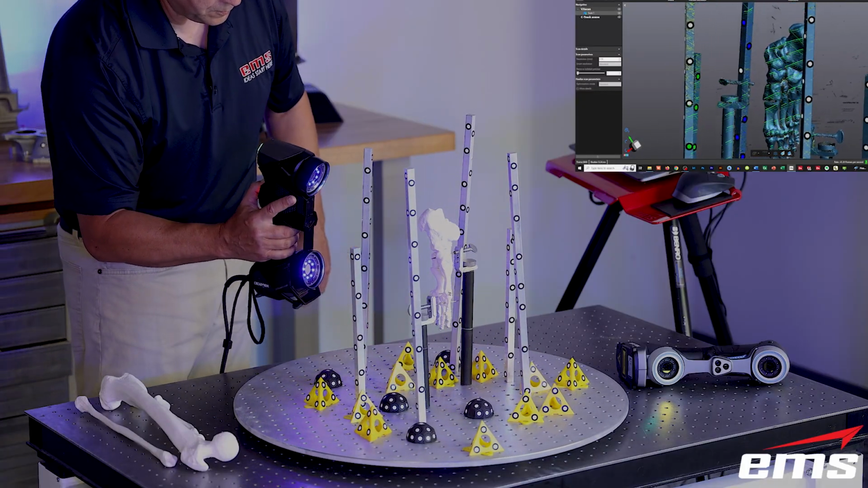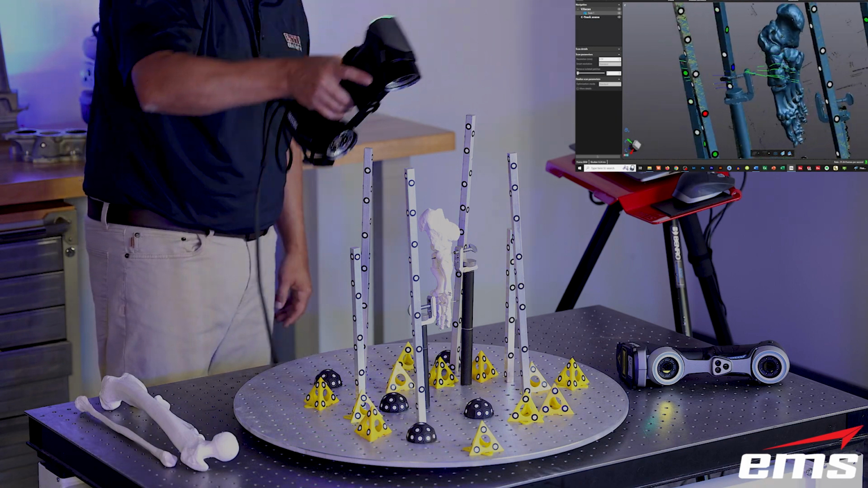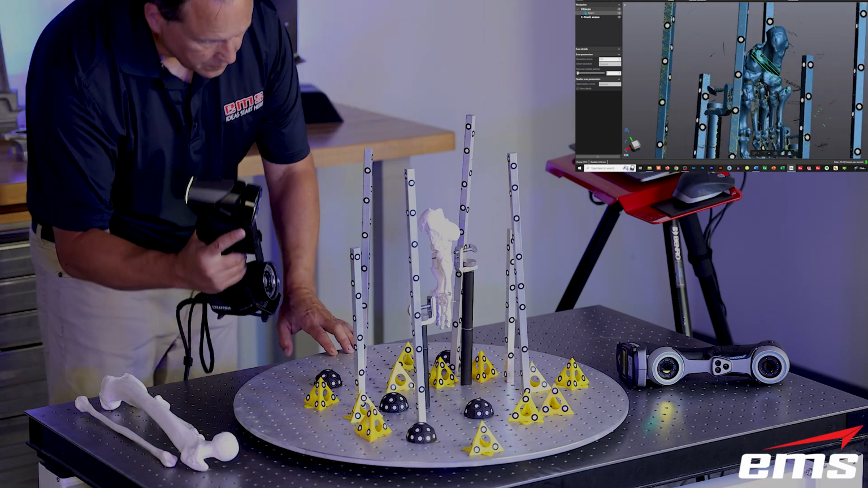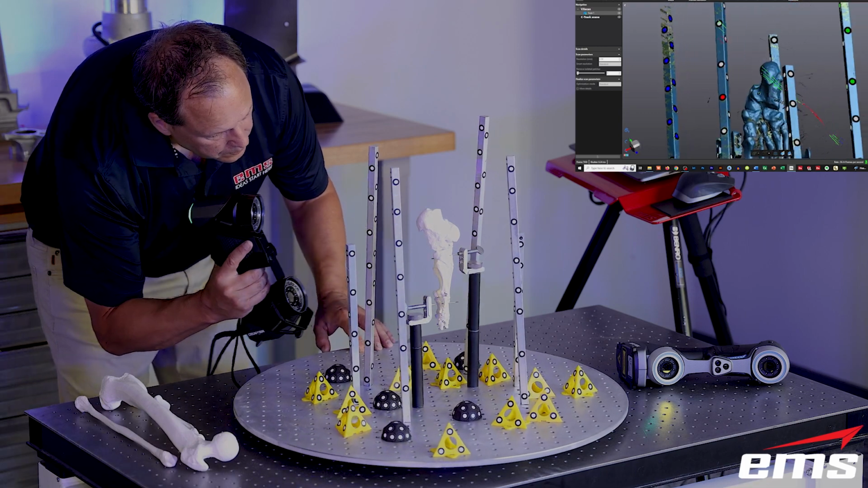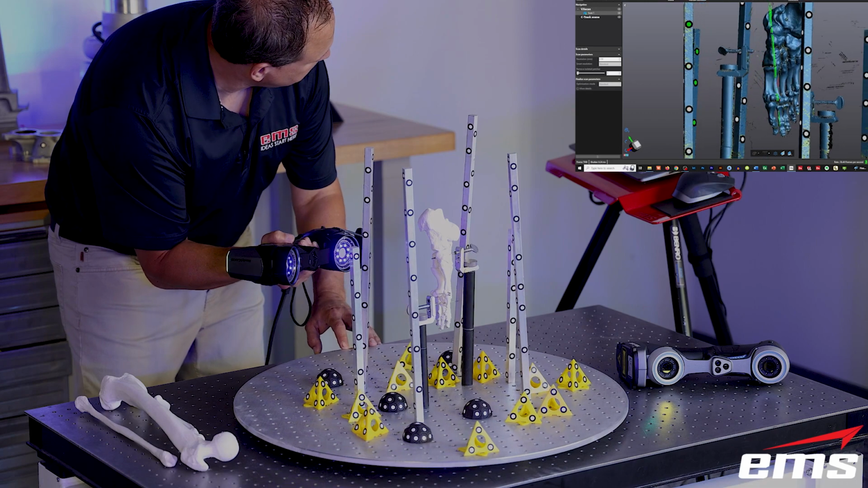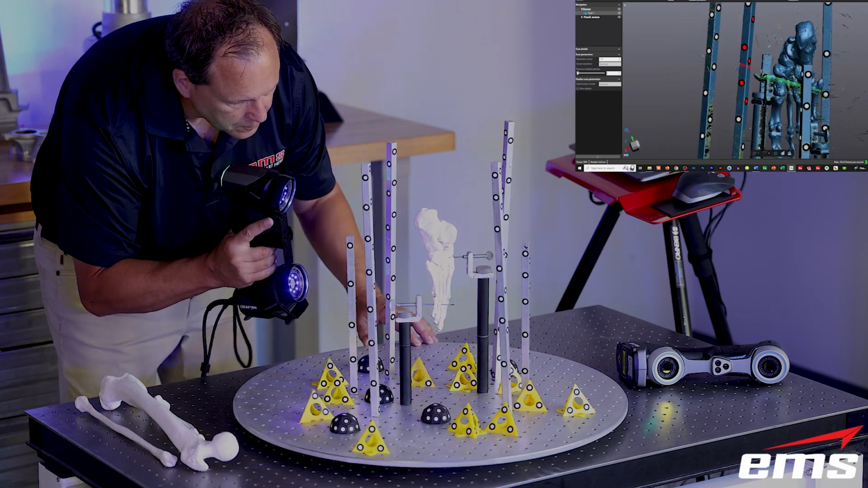We just have to be careful as we rotate the rotary table. We don't do any jerky motions, but it's pretty stable in here and should be just fine. So again, we're using the HandySCAN Black Elite. Wouldn't be any different for the 700. But that's it. You just go around and get all the data till you have it captured, and then you're done.